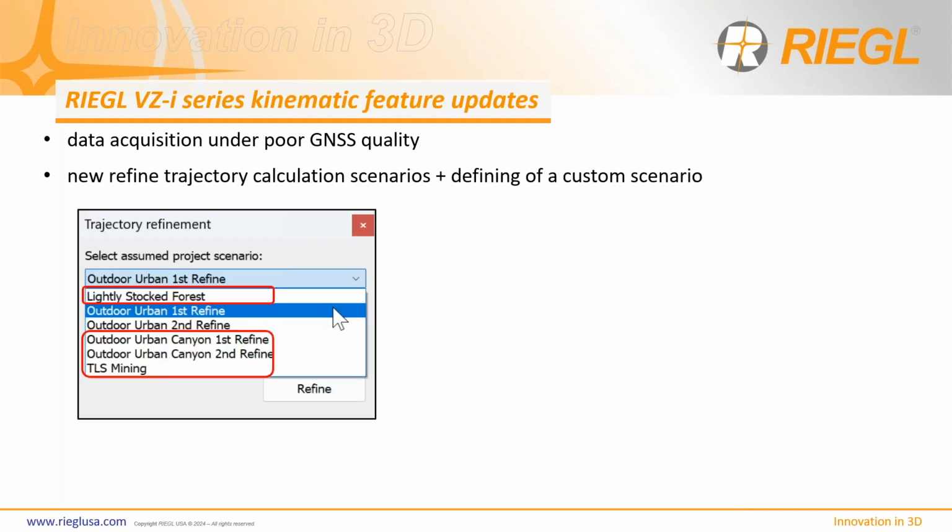Also improved in the trajectory refinement tool is the environment and scanning scenario that you're going to be working in. We understand that not every environment is perfect and ideal for RTK fix. So now we have different types of scenarios with different parameters to process the data, such as outdoor canyon, lightly stocked forest, and mining environment, where you would not receive RTK fix the entire time. So that's also an improvement in the trajectory processing tool.